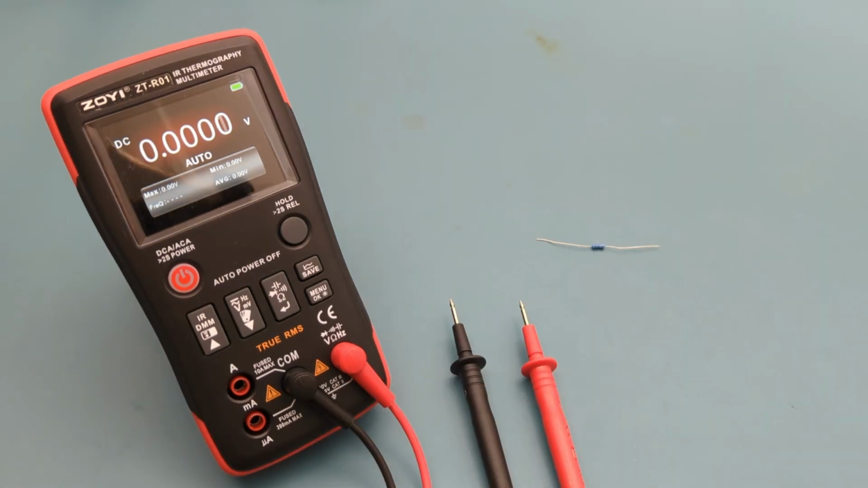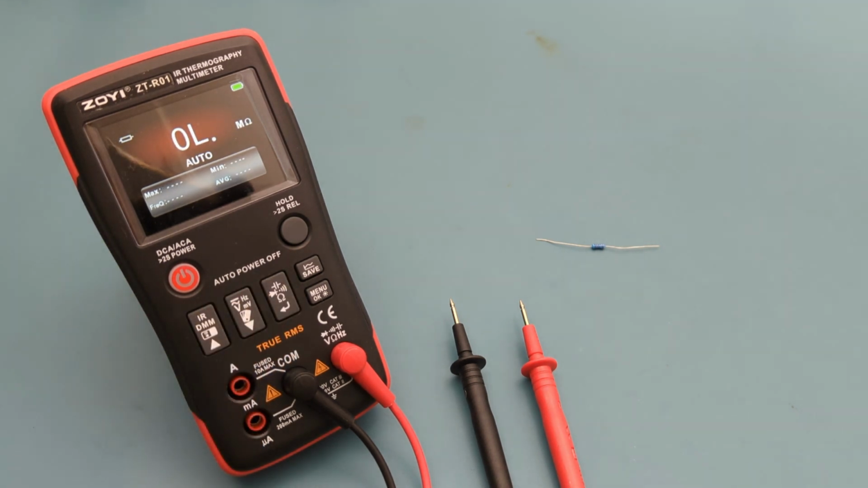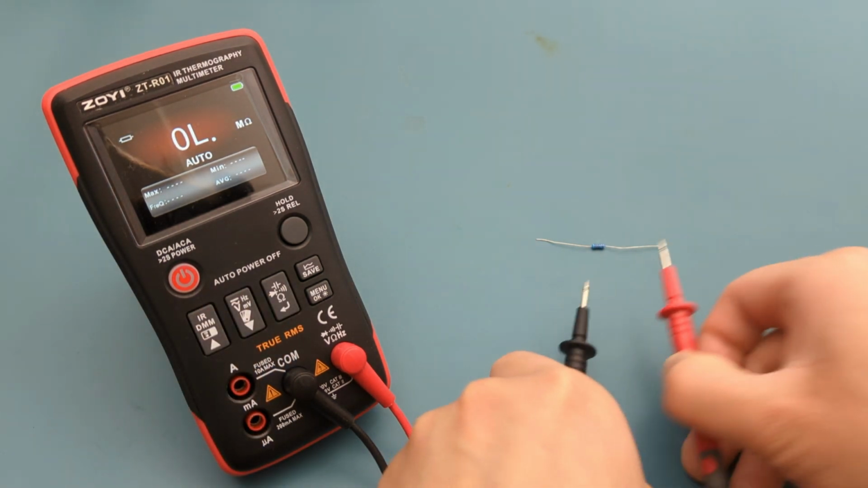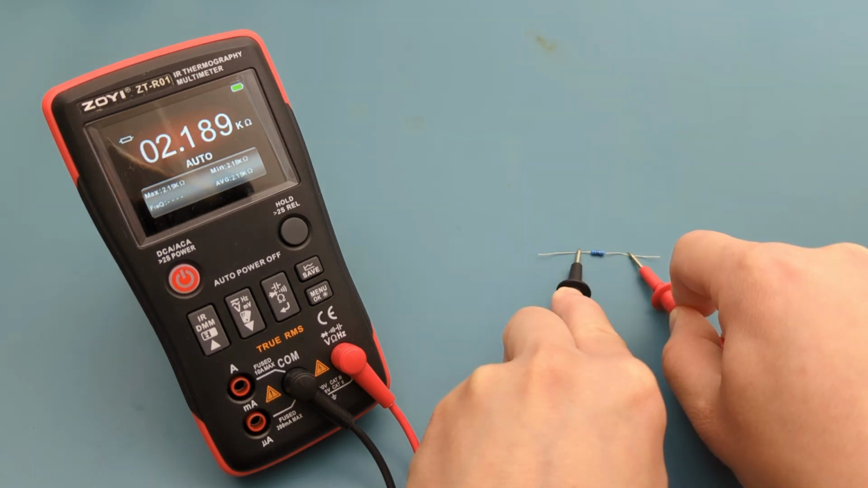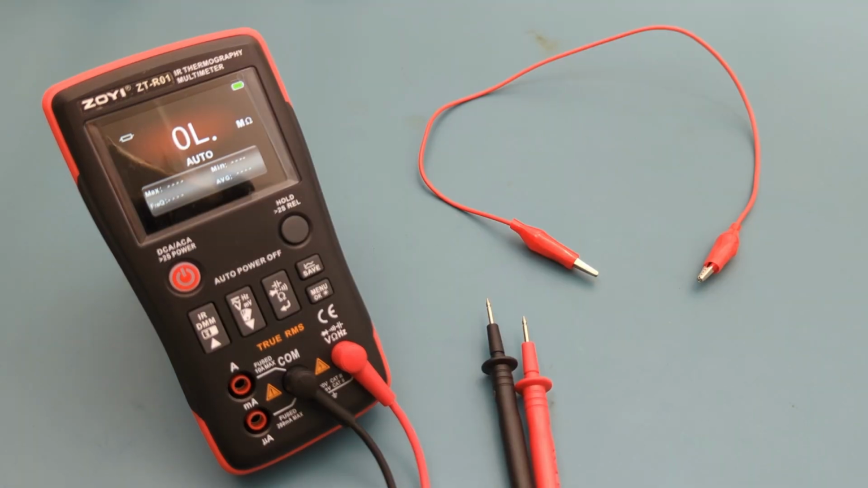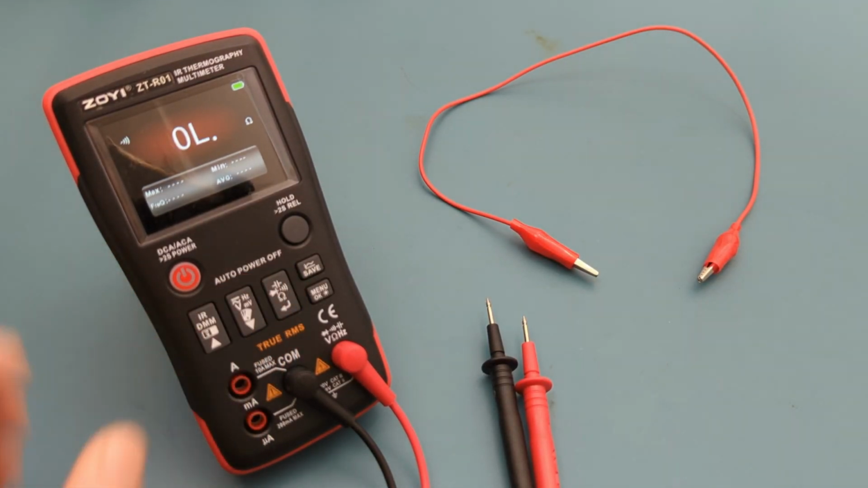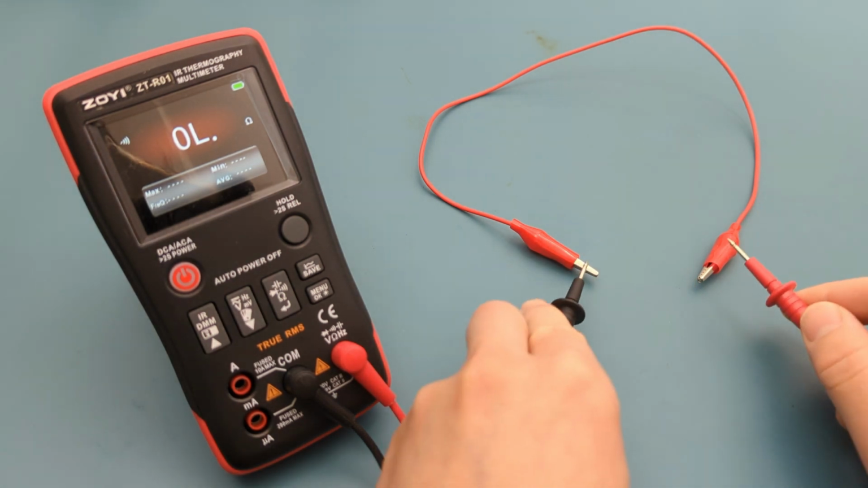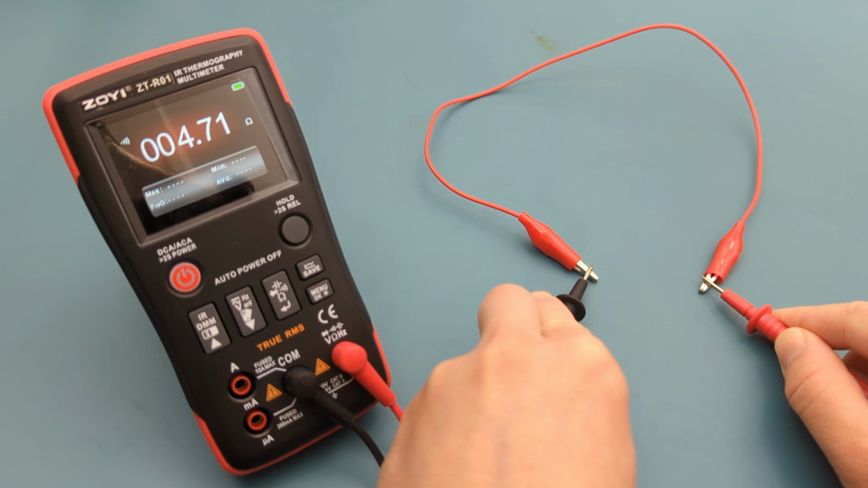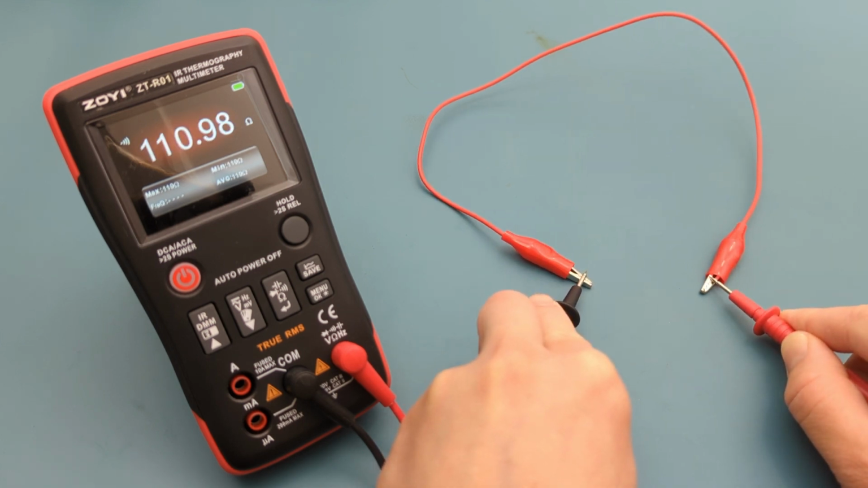Press the return button to switch to the resistance mode. This is a 2200 ohms resistor. The reading shows 2.2 kilo ohms, which is what we expect. Press the back button to switch to the continuity mode. We hear a beep, so there is continuity.